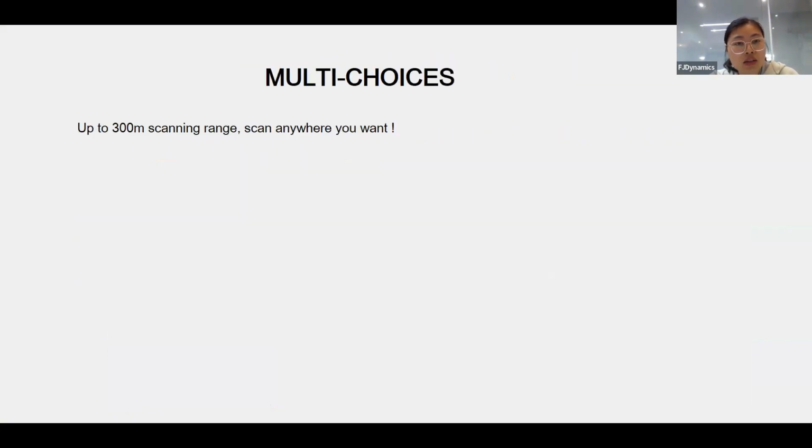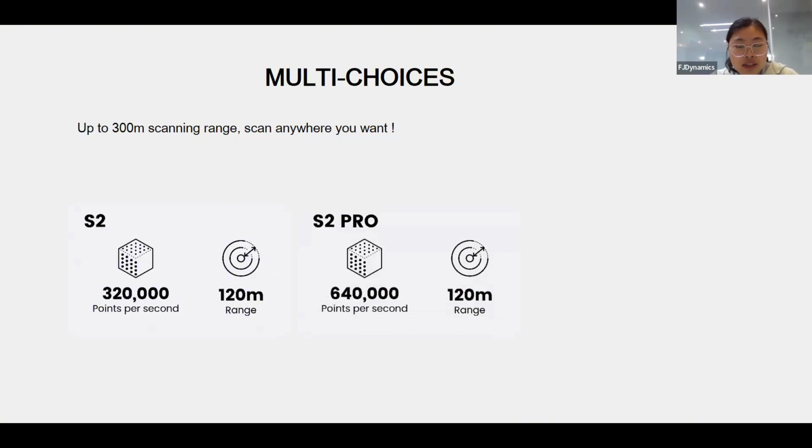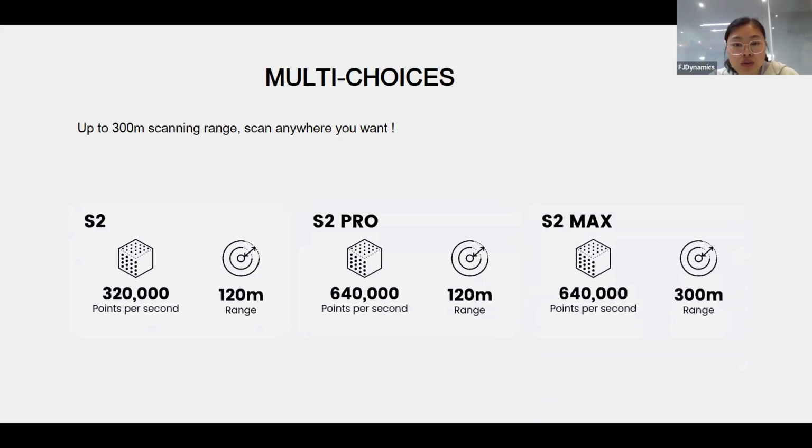The next is the multiple choice. S2 enables 3 modes. The standard one has a 120 meter scanning range and 320 thousand points per second. And if you want a higher density, S2 Pro will double the point speed. And if you want a longer scanning range, S2 Max will be your better choice.